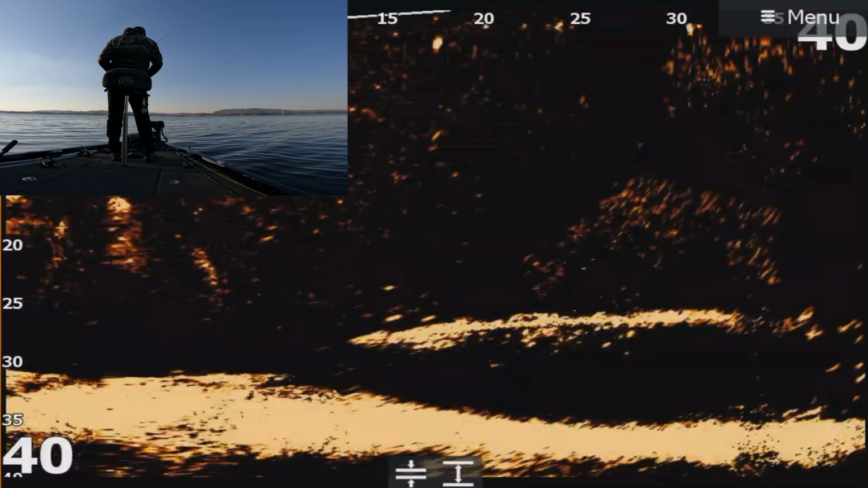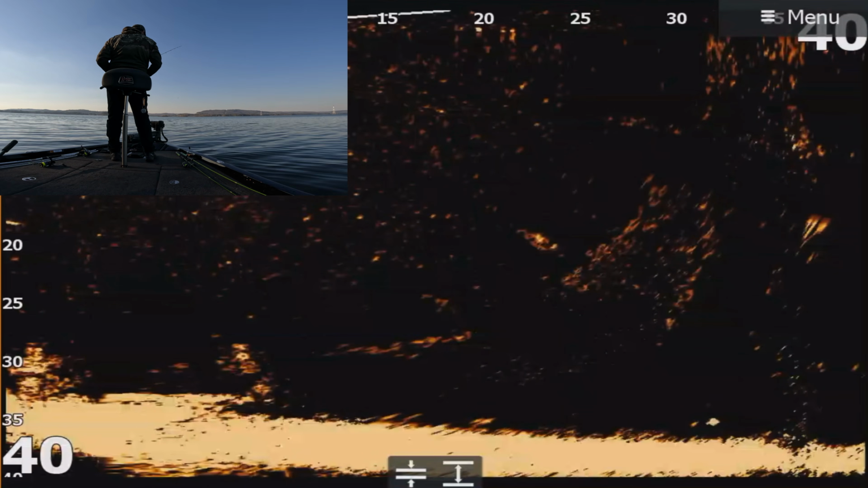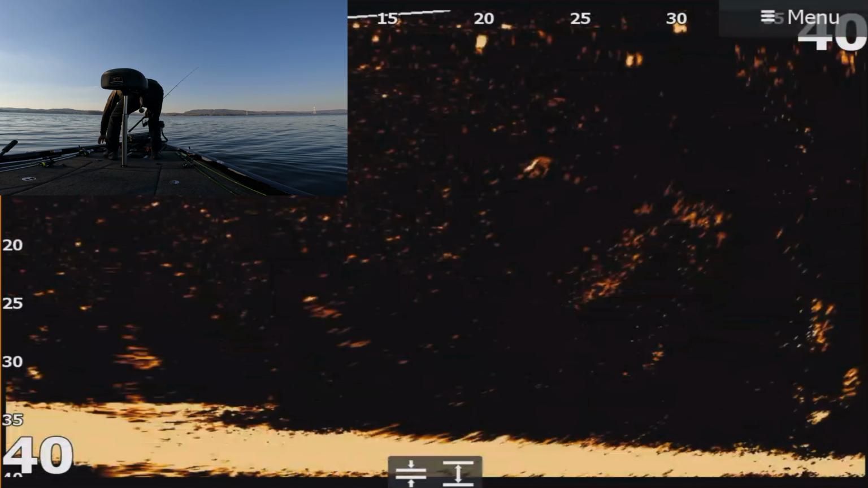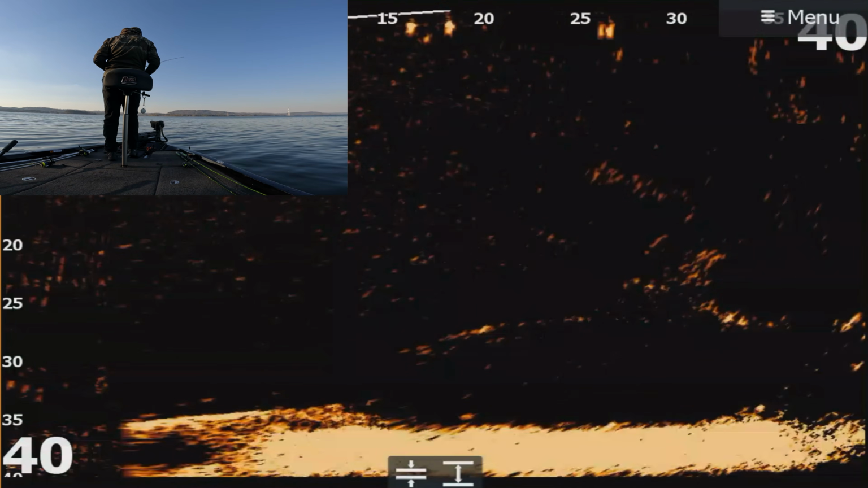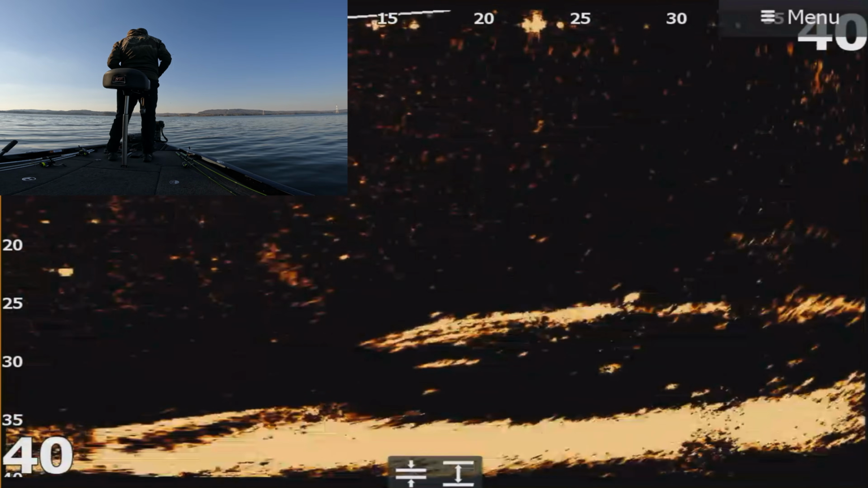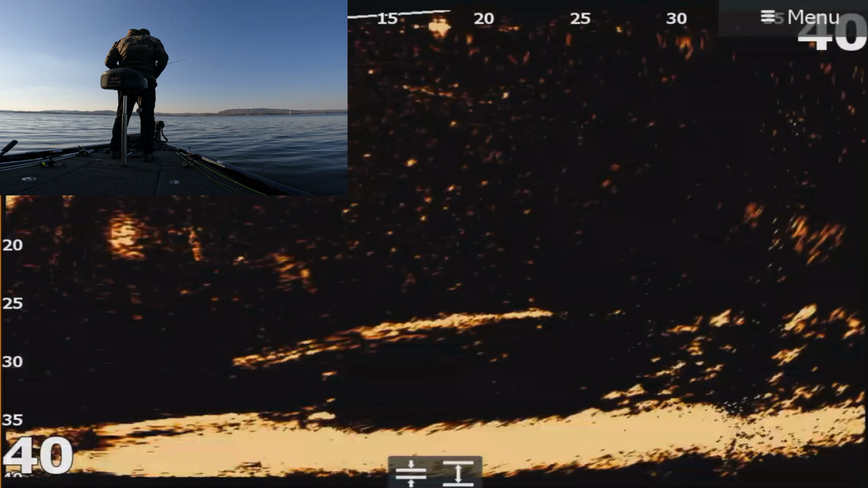When you have like 40 feet out and 20 feet deep, for instance, the fish will look longer than it really is. It'll look longer and skinnier because it's stretching out. So that's a hint too, especially if you're trying to figure out what the fish is by the shape you're seeing on the screen. It doesn't always have to be perfect. You can get it like 40-35 or 35-30 or something like that.